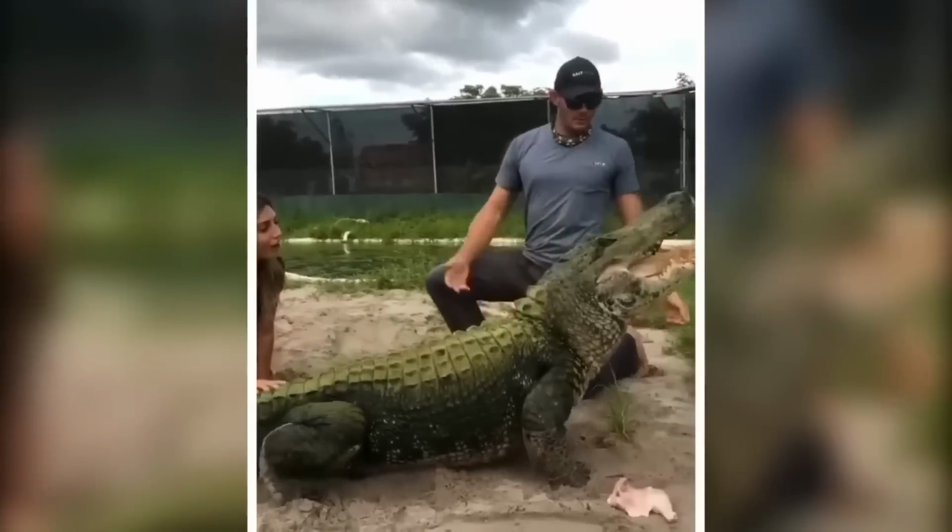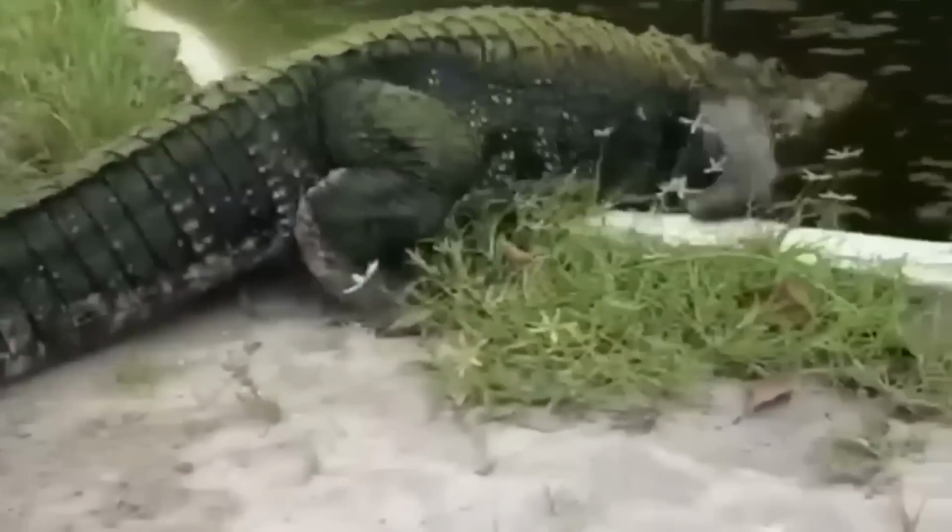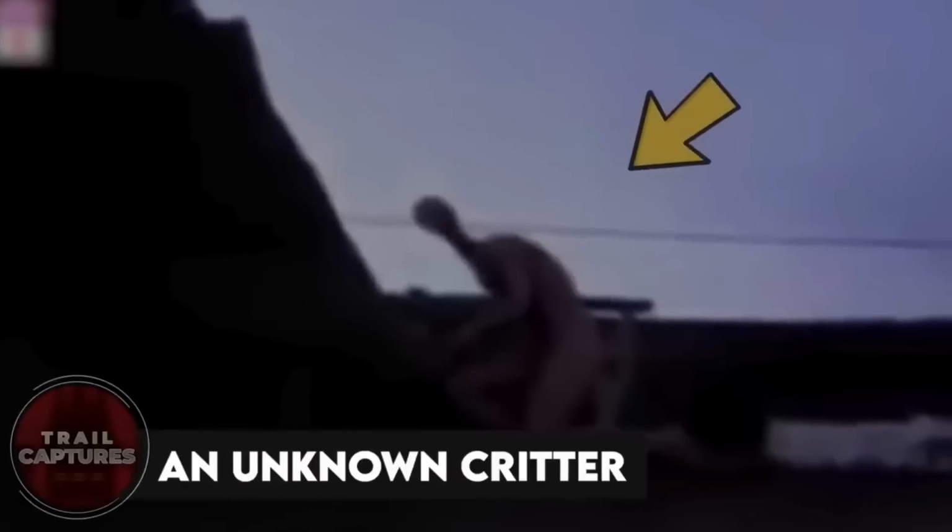When the gator struggled to chomp down some grub, it got bashful and decided to give up and take a dip in the water instead. Aw, poor fella.